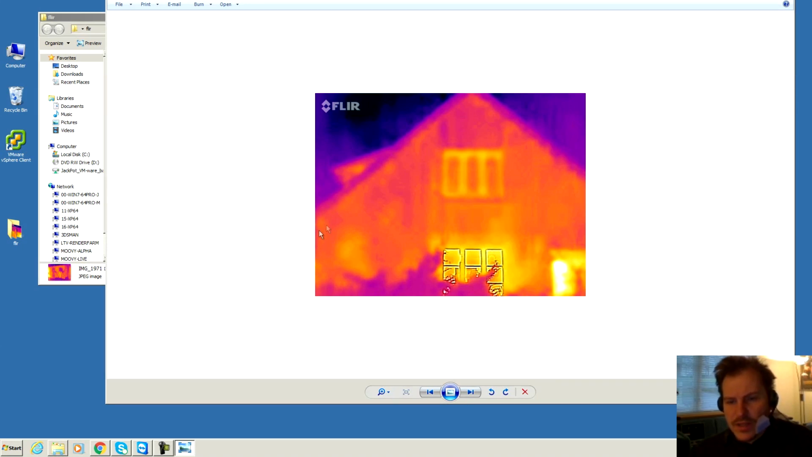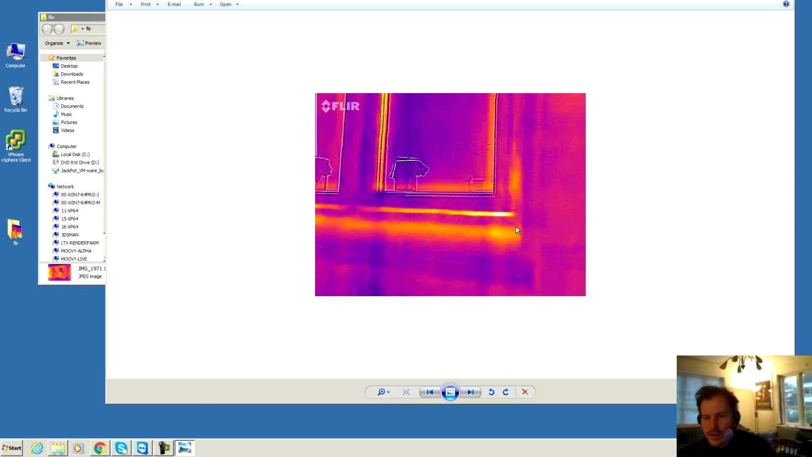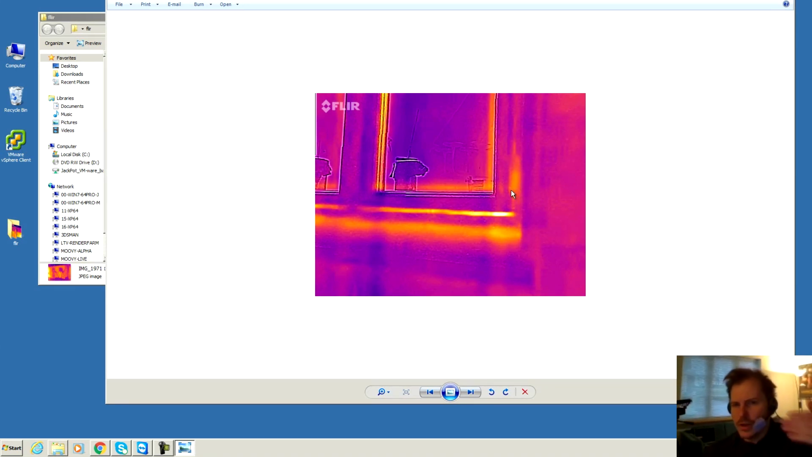There are some pieces of the house here. I think over here is a big piece of the house that is not insulated between the walls. Yeah, this is the kitchen window, and it's very clear to see that there is heat coming out from beneath the window. That would be a good area to insulate better. And over here, I think that's the handle of the window. The window goes out like this, and I think this is the metal handle that is sitting right there. So that is being heated from the inside and moving the heat out.